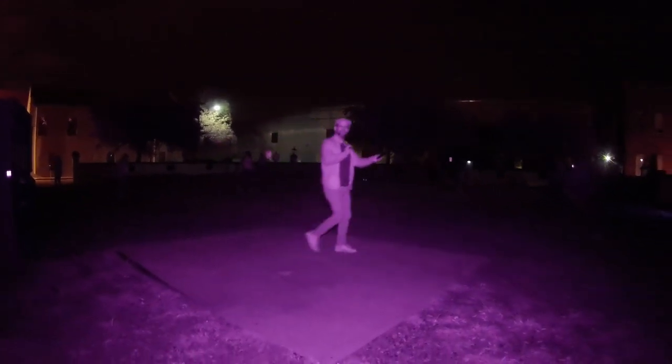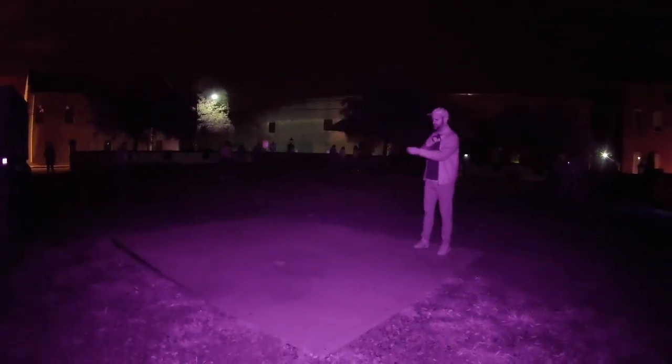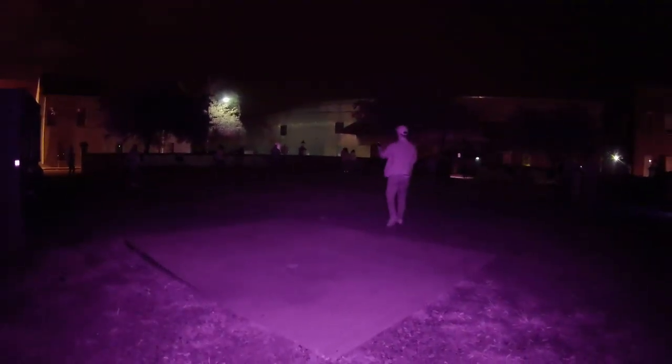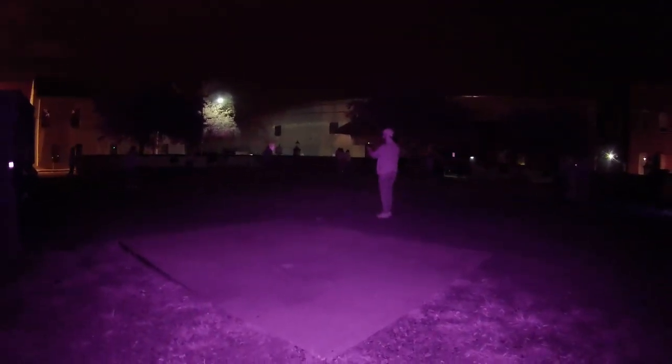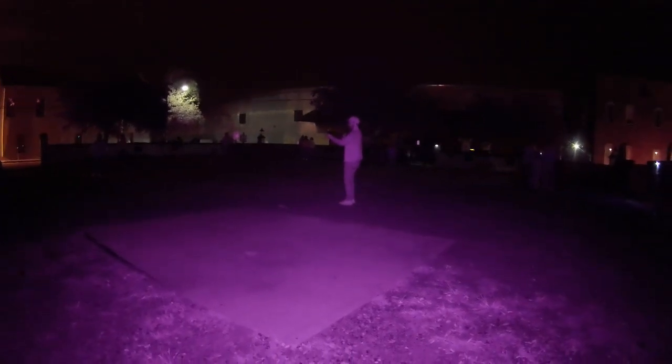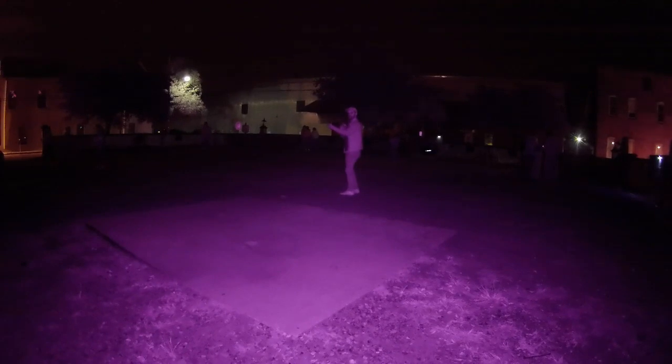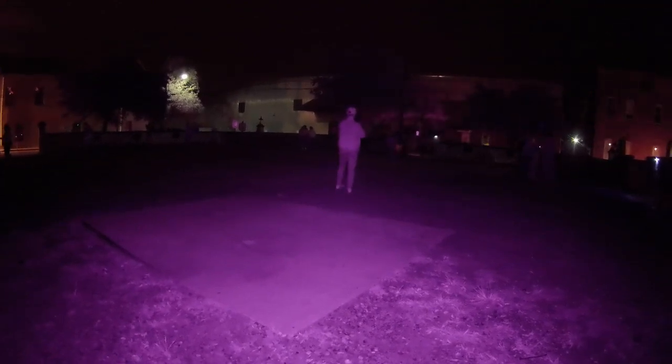I guess me waving it doesn't really matter, so I'm just walking around with it. Go run back over to the other corner and see if it flashes again. Ooh. It just turned red.